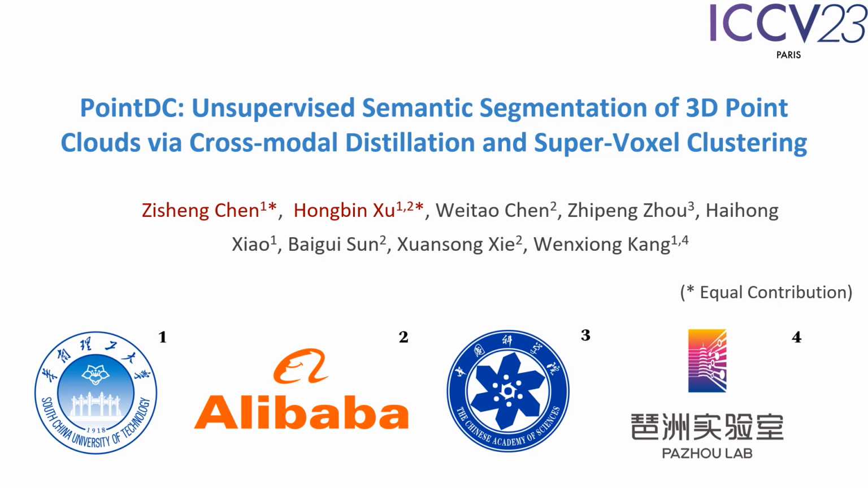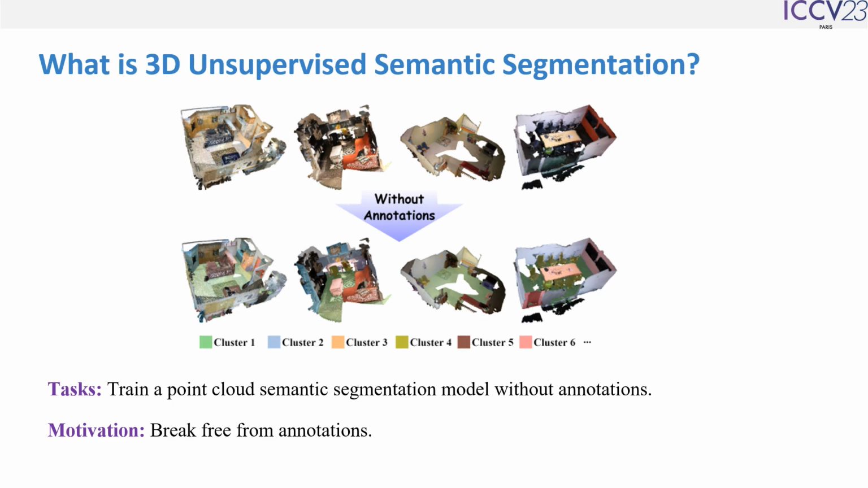Today, I will present our work, PointDC: Unsupervised Semantic Segmentation of 3D Point Clouds via Cross-Modal Distillation and Supervised Clustering. Firstly, what is 3D Unsupervised Semantic Segmentation? Here, the task is to train a 3D segmentation model without annotations.